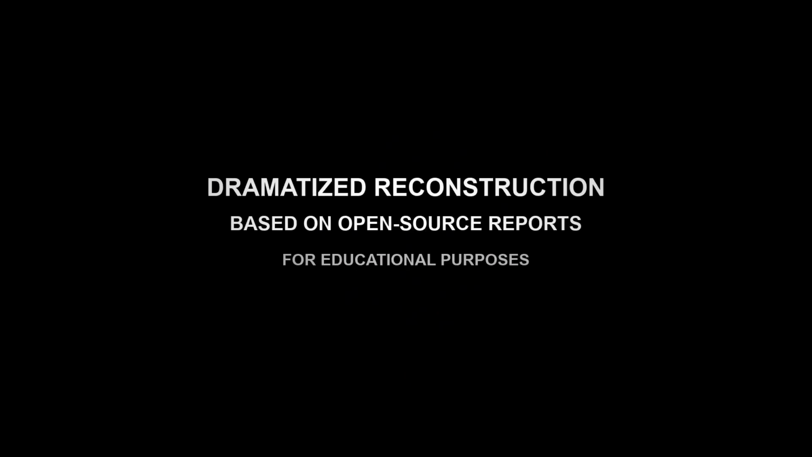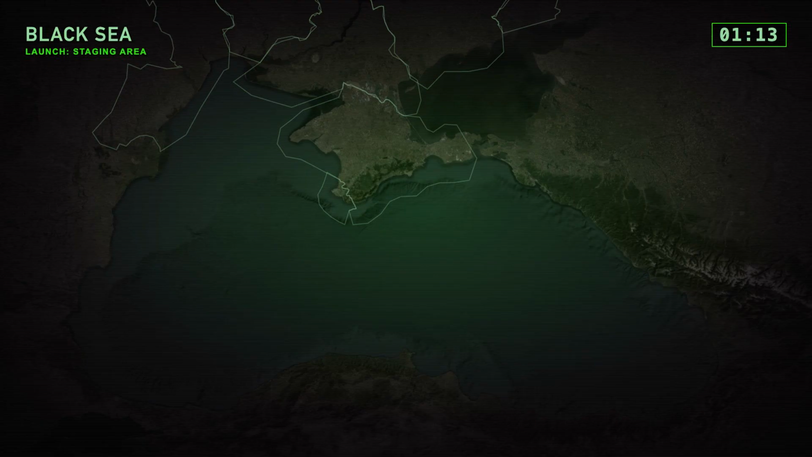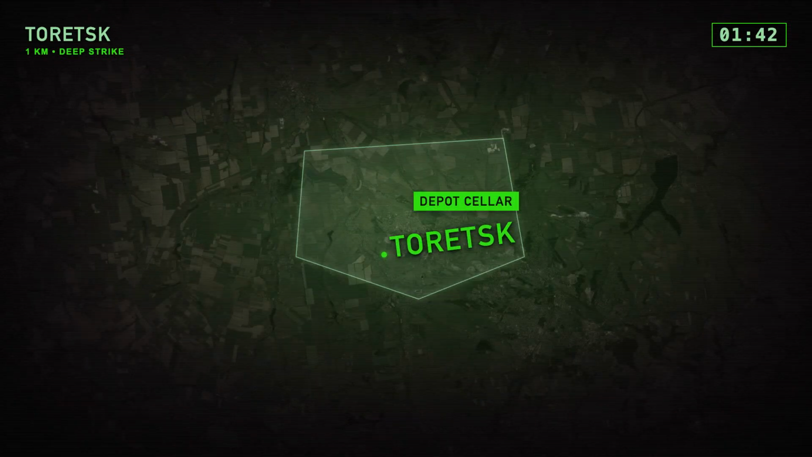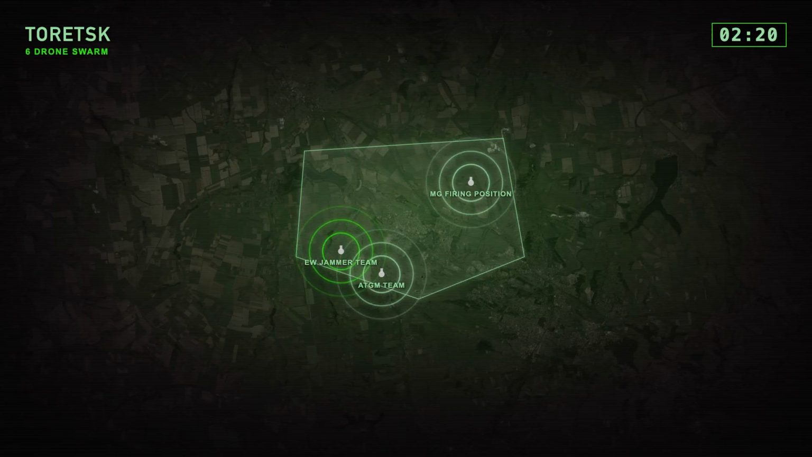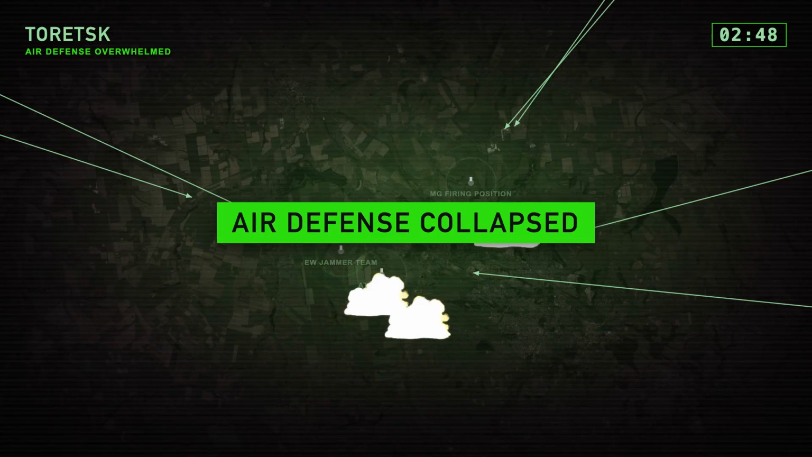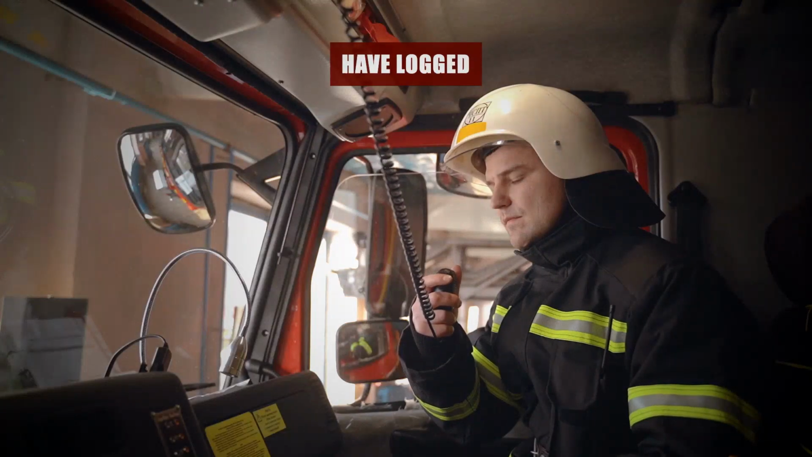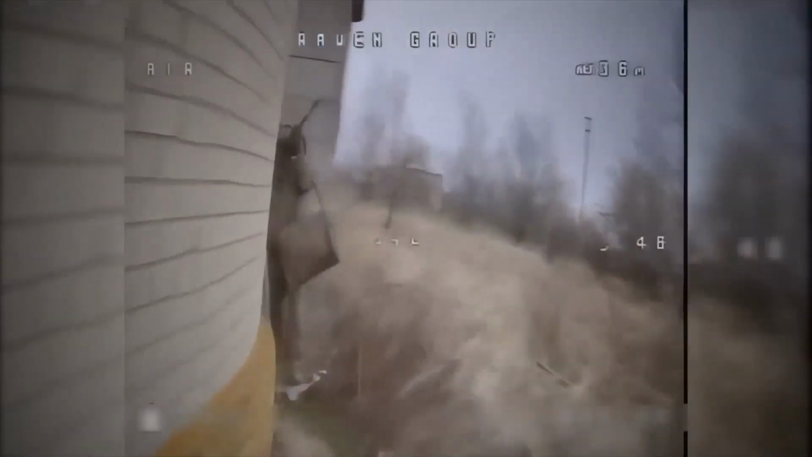January 6, 2026, 1:12 in the morning. The western edge of Toretsk, Donetsk Oblast. A thermal drone drifts over a shattered brick building on Shevchenko Street. For 3 weeks, Ukrainian commanders have logged this building as empty. No movement, no heat, no radio chatter on any intercepted frequency. Tonight the screen tells a different story.